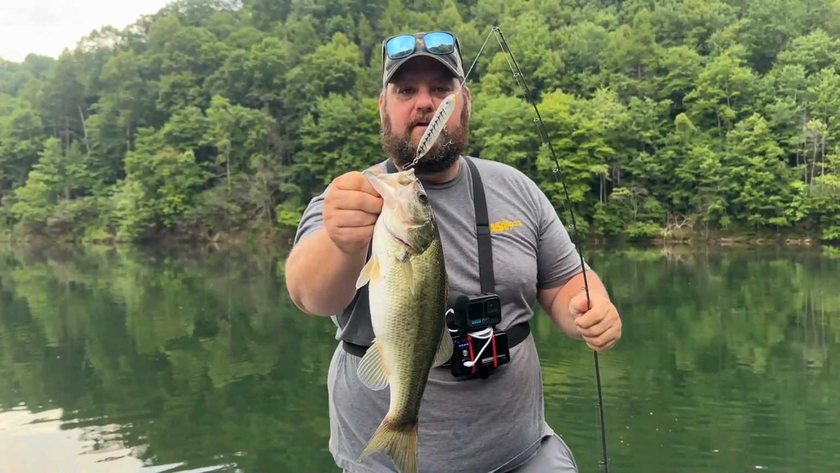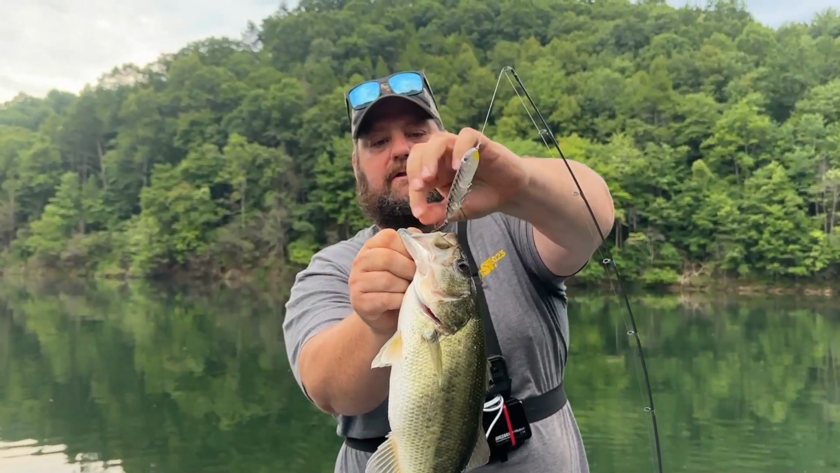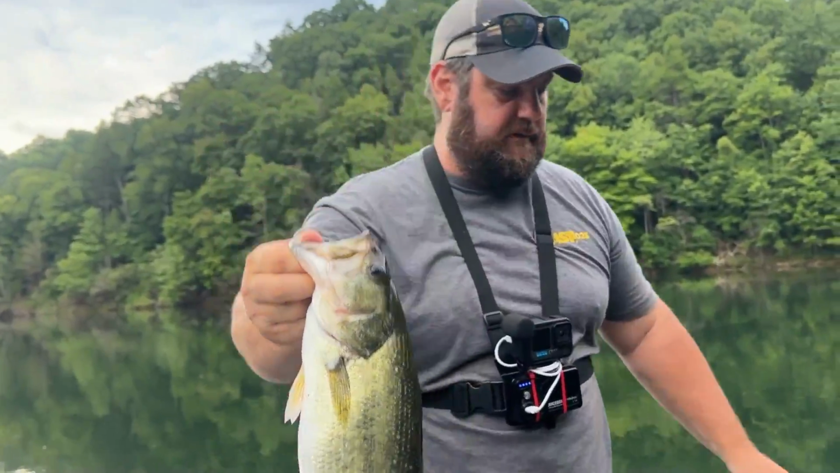Check that out on my Head and Spook Junior, a little one knocker plug. That's why you go to the paint shop, boys and girls. Look at that, you can tell he's been feeding up good healthy fish.